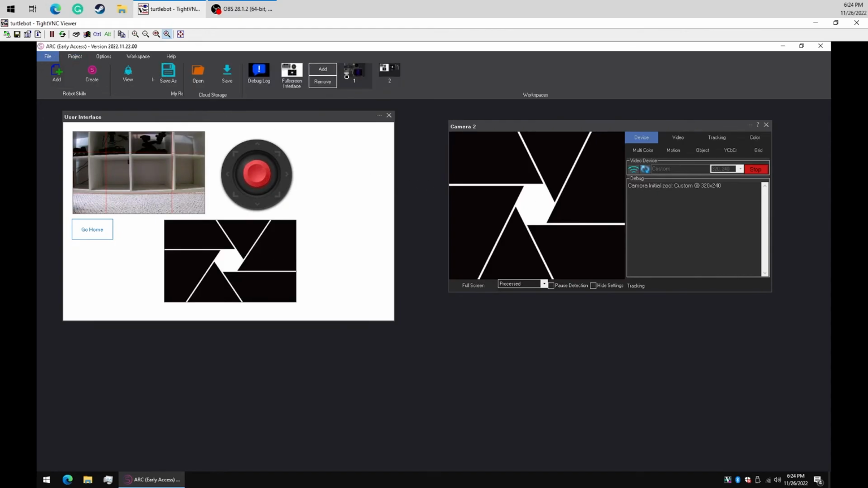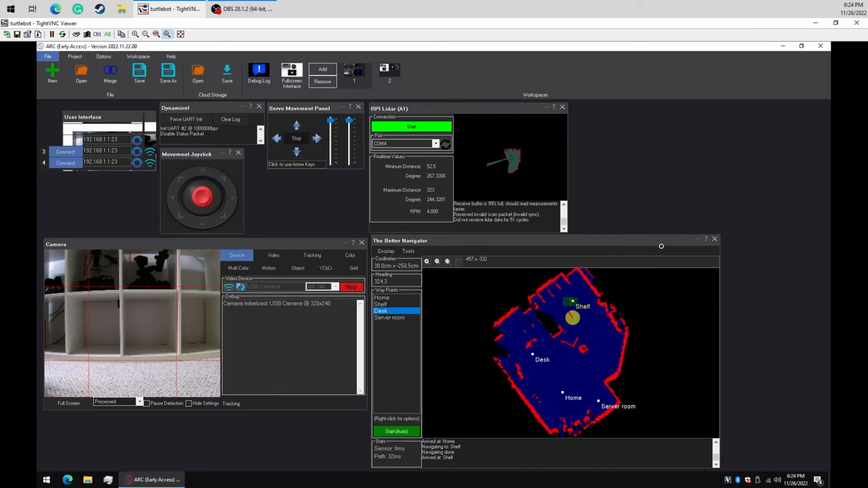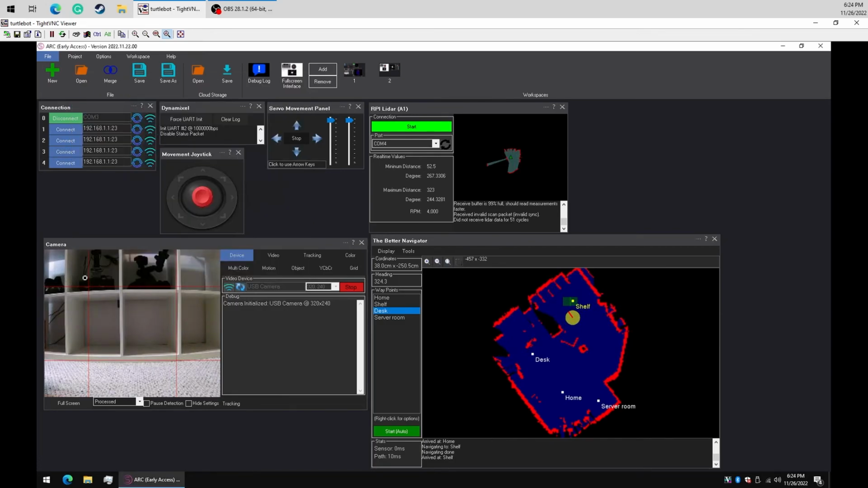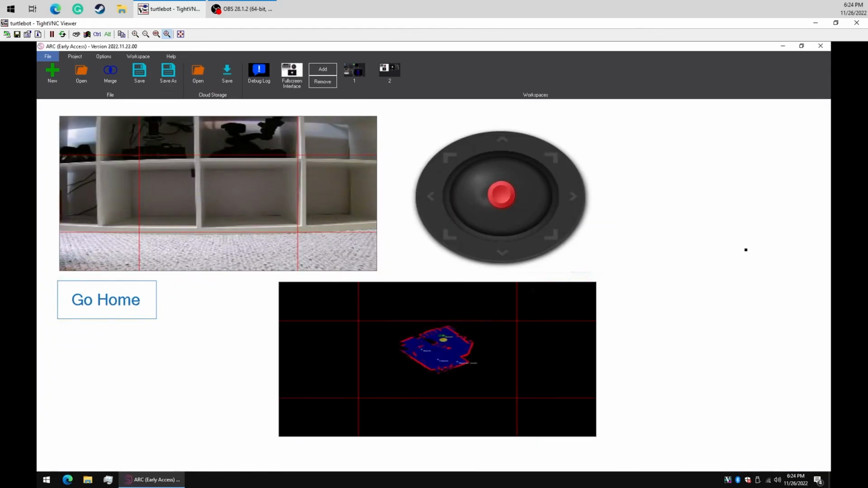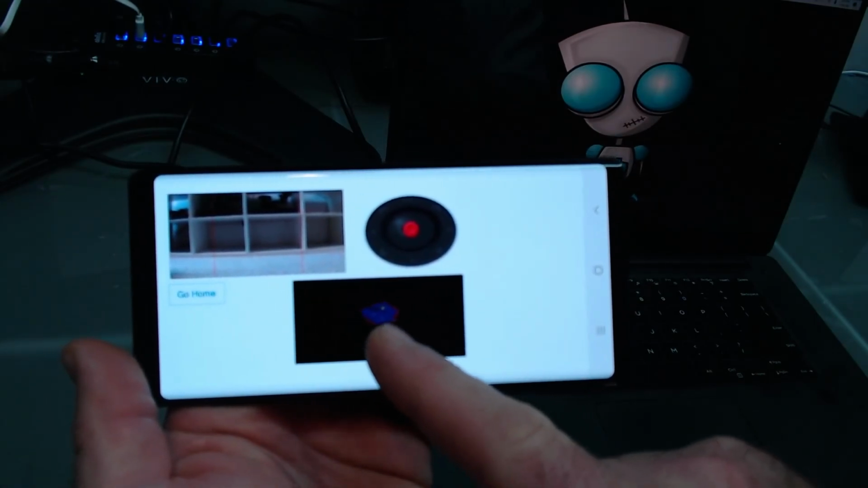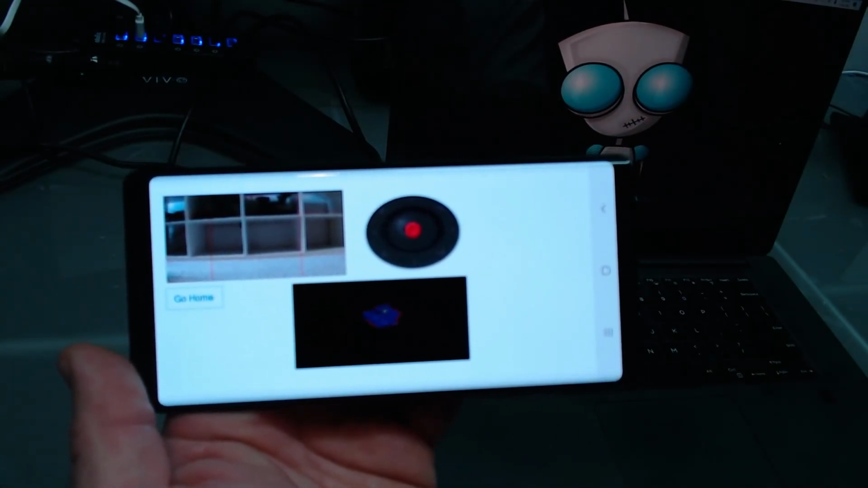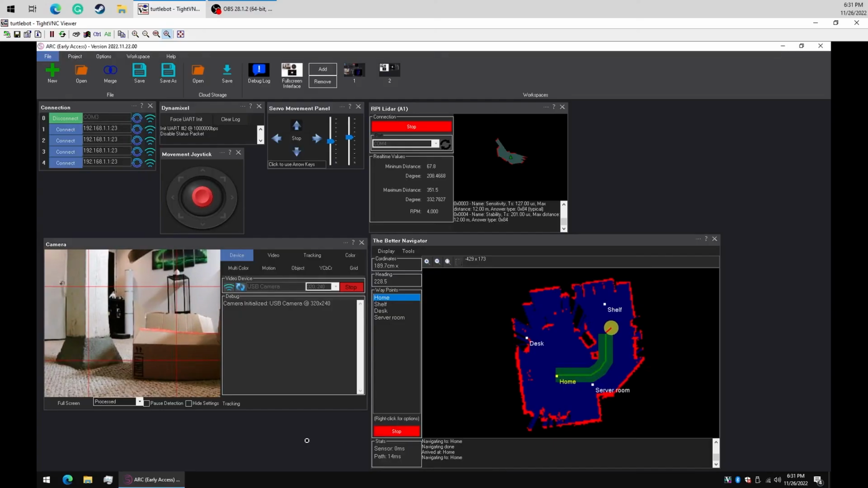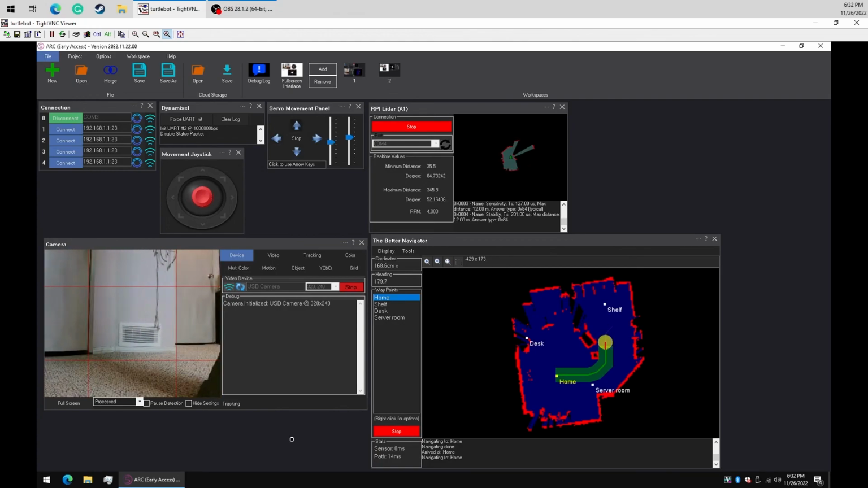Let's go back to our main workspace. And under the Better Navigator, we're going to edit the configuration. Under video, we're going to push the video stream to the camera number 2. Now let's take a look at our full screen interface. Look at that. So let's revisit the mobile app. And as you can see, we can see the robot's navigation. We can use our joypad to control the robot. And then we have our Go Home button. So we push the button. Now we sit back and watch the robot drive.